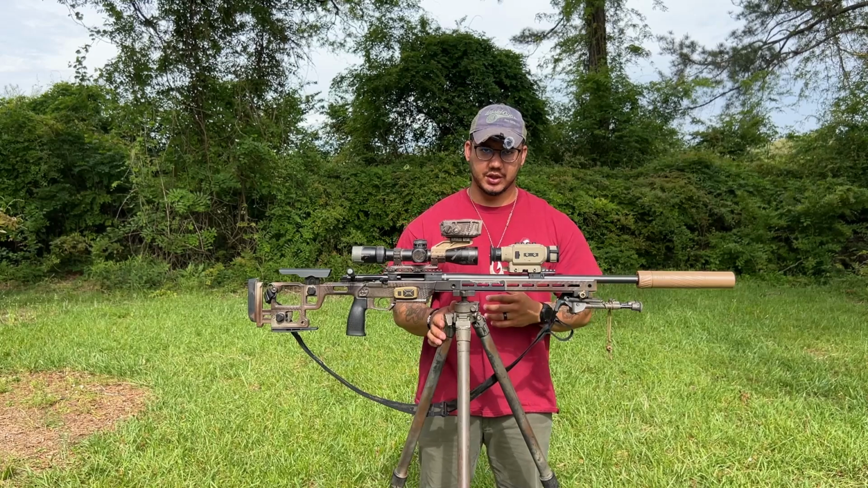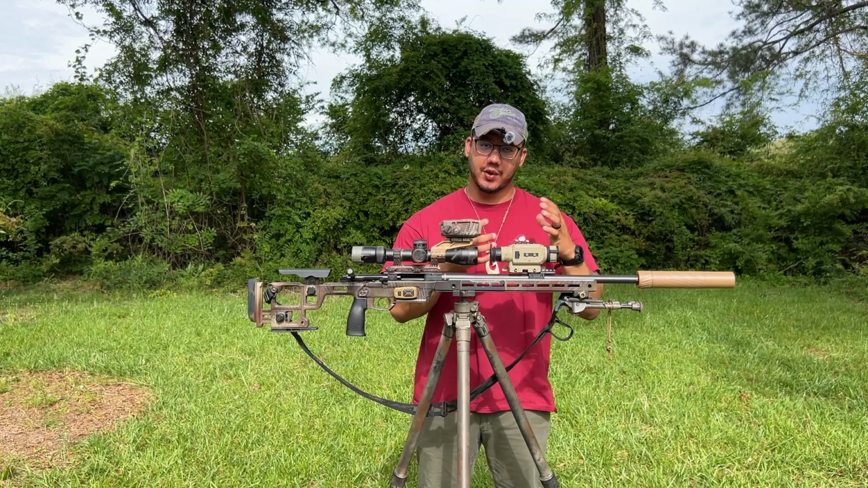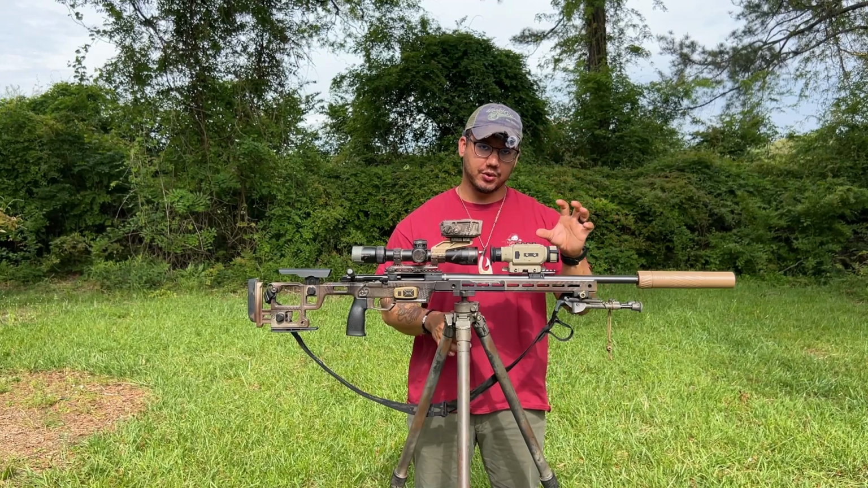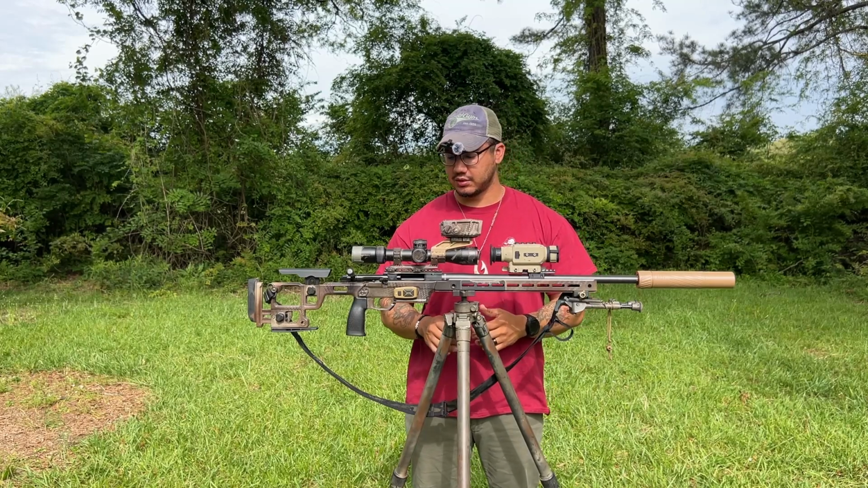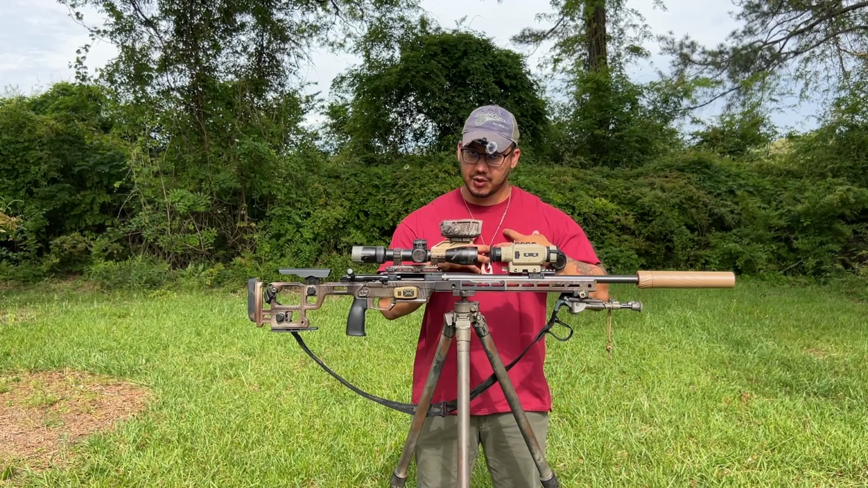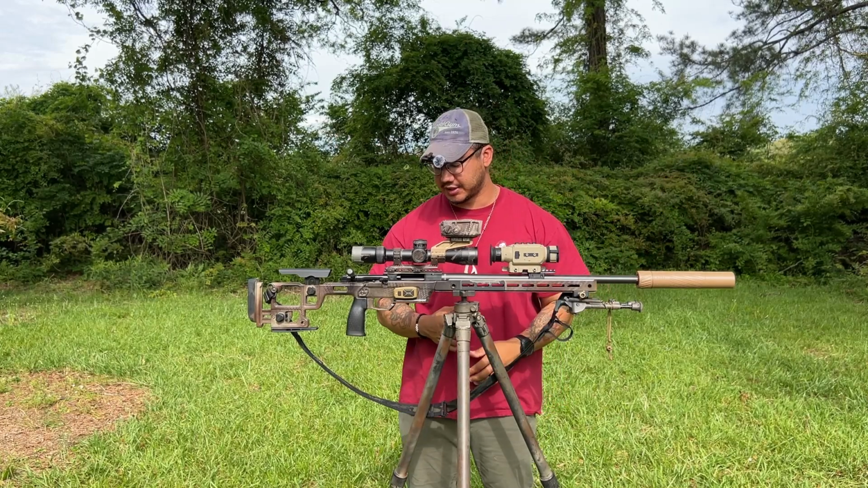Not that there would be in the first place, but just know that if you're mounting this to an AR, personally, I know out the gate there's going to be more weight getting pulled on that barrel nut, which is going to shift your barrel, which is going to shift your point of impact. So just know that. I've never mounted anything like this to a bolt gun, so I don't know, and I can't speak to that at this point. But as the video goes on, we're going to test that together.